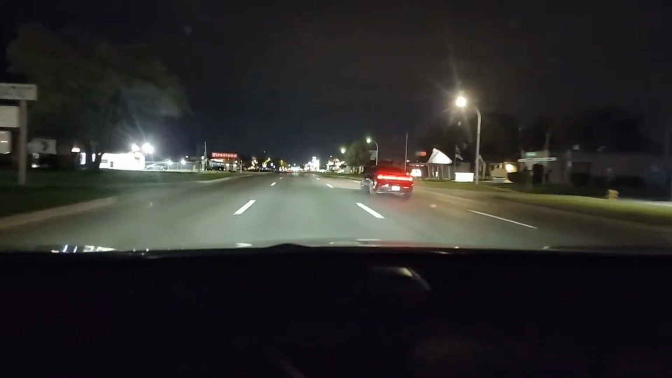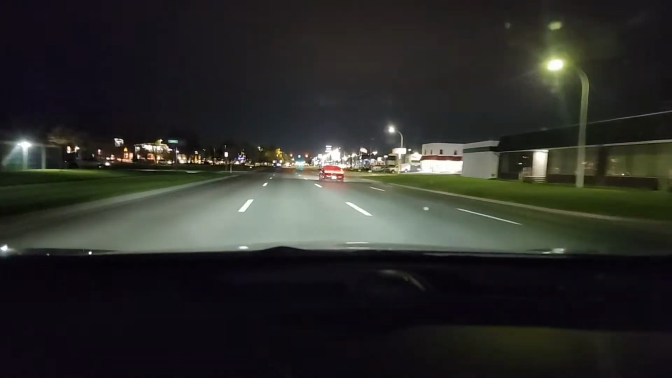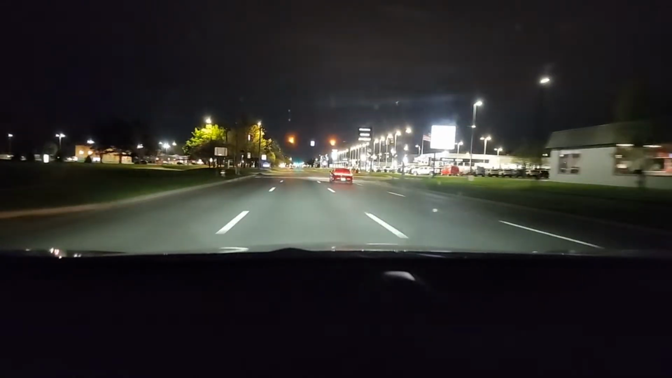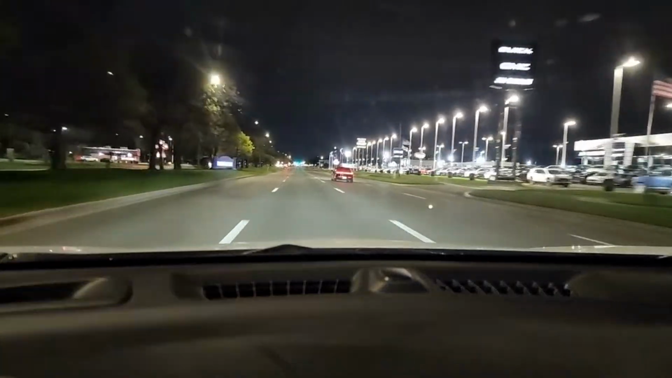See this car zooming? For what? Why are they trying to race someone? We're not doing that right now. All you're going to get is a ticket. And as your instructor, I am not trying to get a ticket. We'll pass by Sam's Club if I stay on the Gratiot corridor, but we've got to try to get on 94 and make some time up.